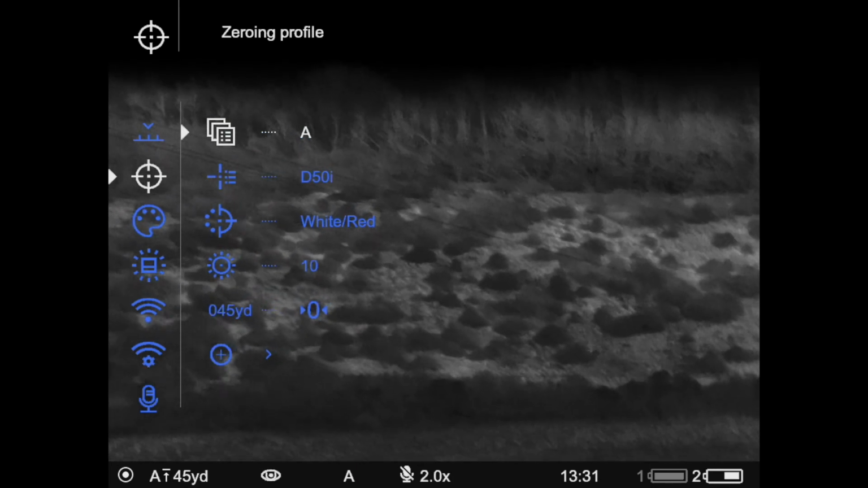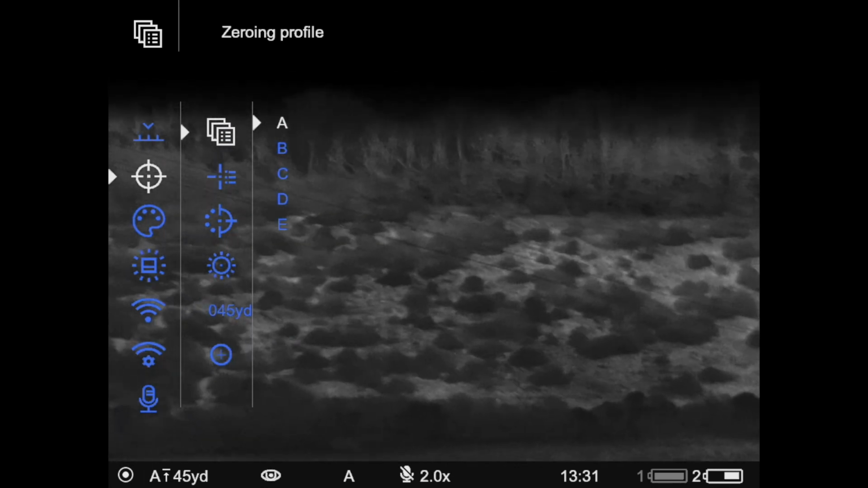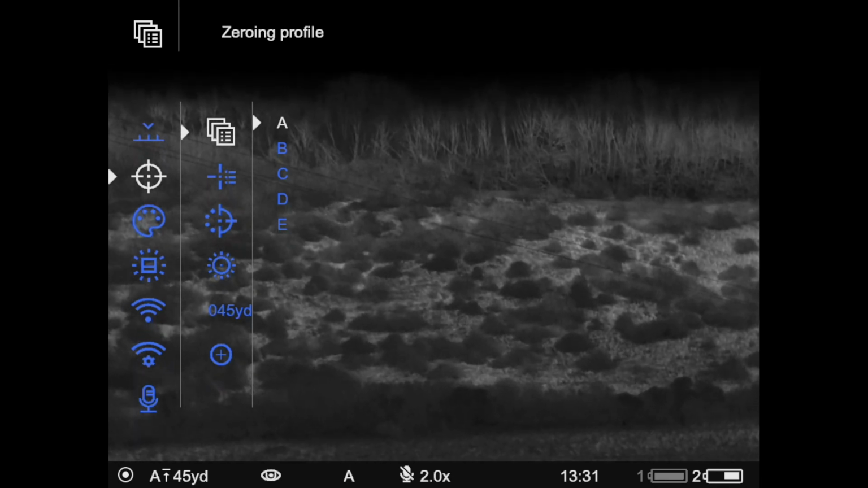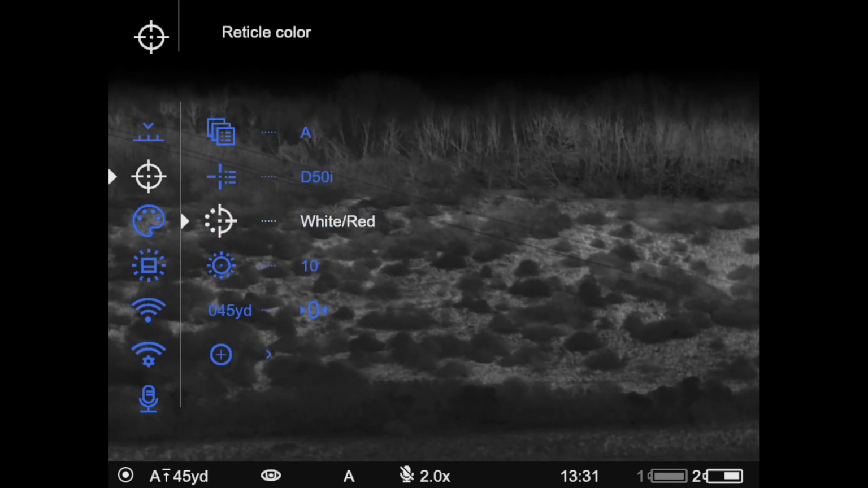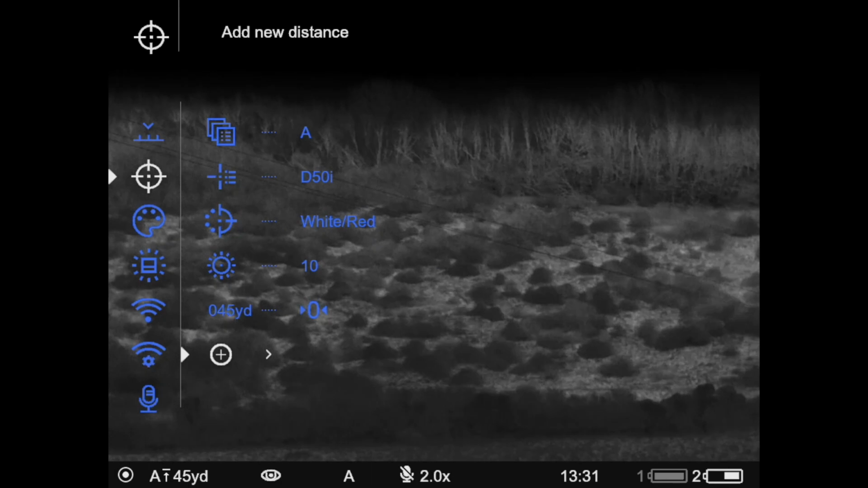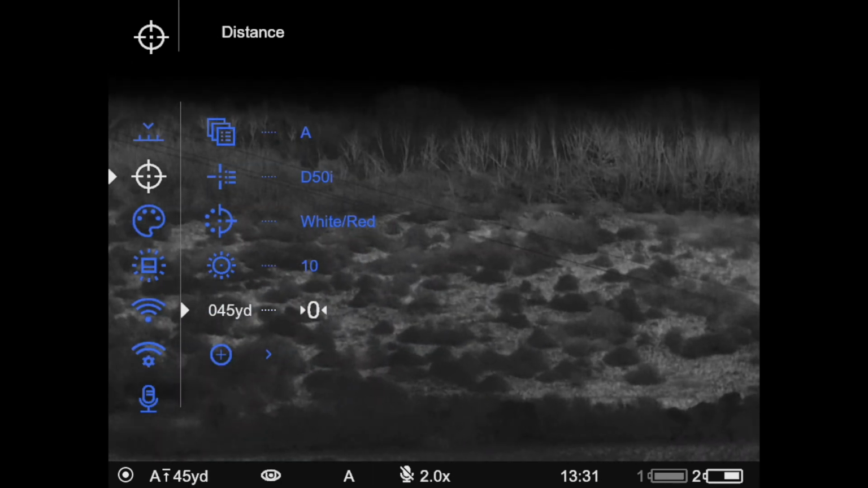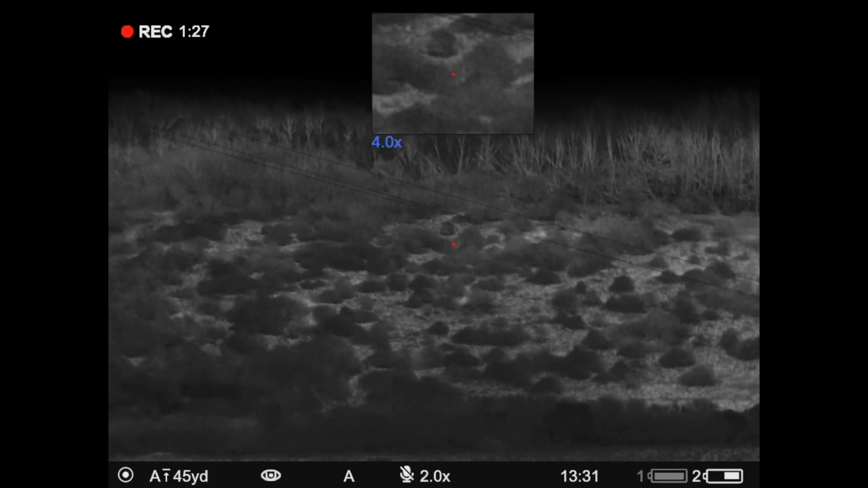So you can have different rifles. You can have up to 5 rifles set on here: rifle A, B, C, D, and E. And then within those, you can also have different distances set. At the moment, I've got one distance set up. That was 45 yards. That was the first time I zeroed it. I've since zeroed it at 60 yards as well. But you can have this on 5 different rifles with multiple distances zeroed in for each rifle as well.